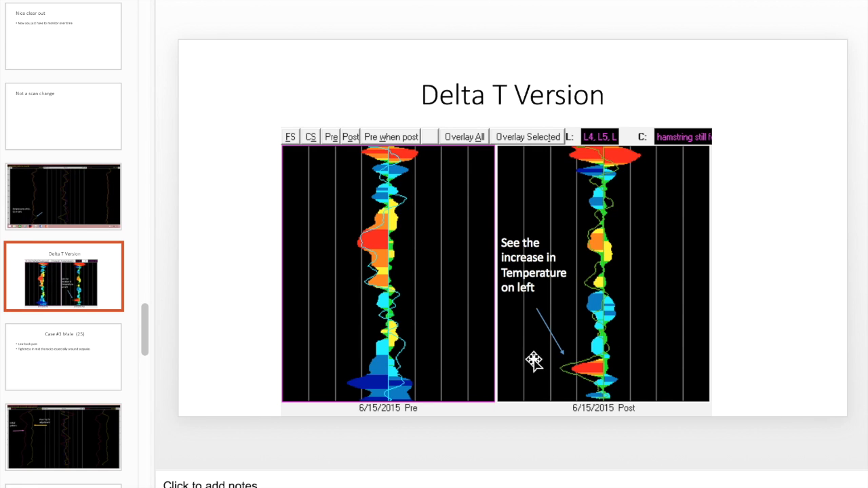So even though it looked like I warmed up this whole back area because it was cold before, that was because my hand was there, and so the skin was still warm. You gotta be careful about scanning too close right after the adjustment, because your scan changes won't be true scan changes.